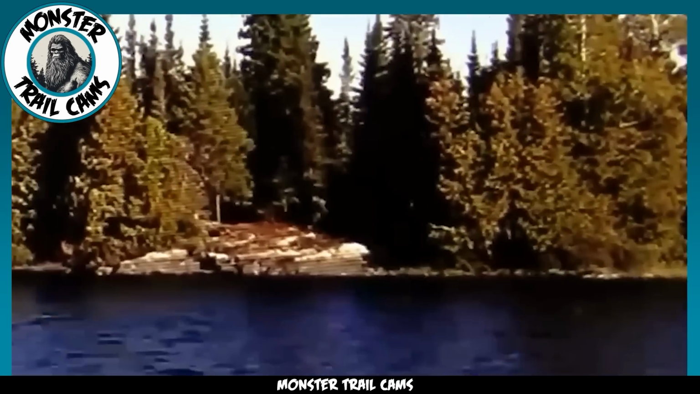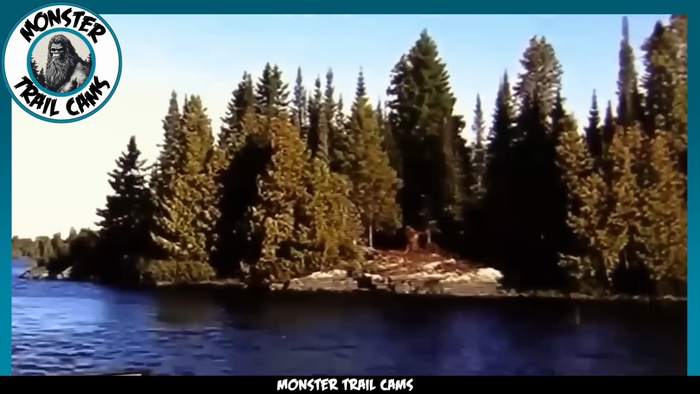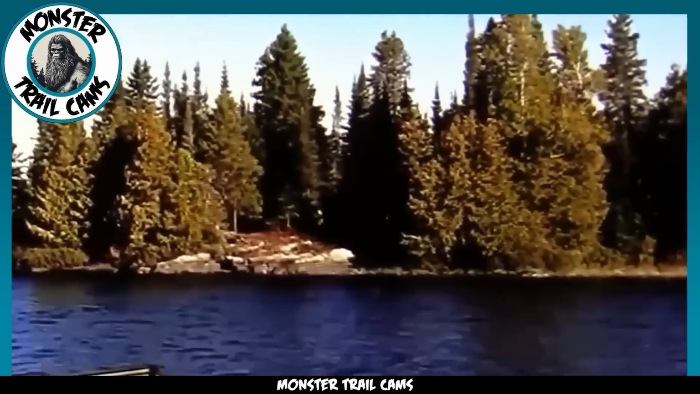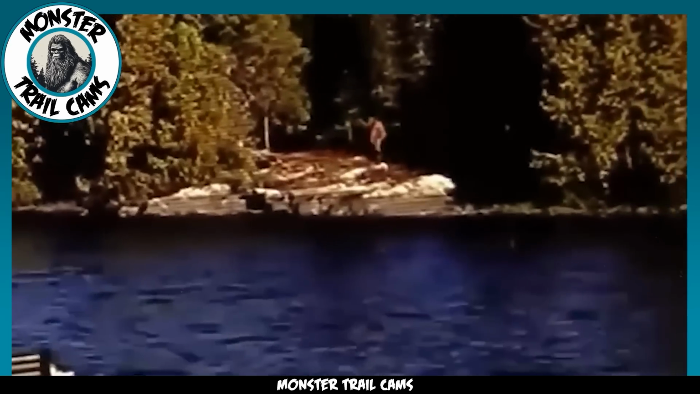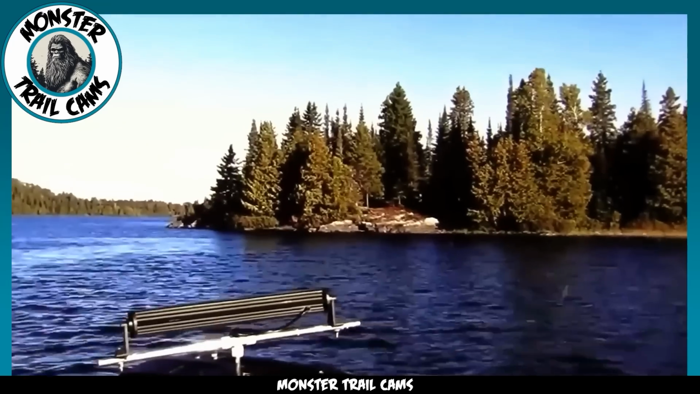Could there truly exist an undocumented species of primate quietly dwelling in the dense forests of North America? Could this elusive creature be taking advantage of the Great Lake's expansive cover to remain hidden from prying eyes? As you watch the footage, skepticism may arise. Could it be skillfully edited to deceive the viewers or capture the ever-elusive Sasquatch in all its glory? If it's a hoax, it's undoubtedly a remarkably convincing one.